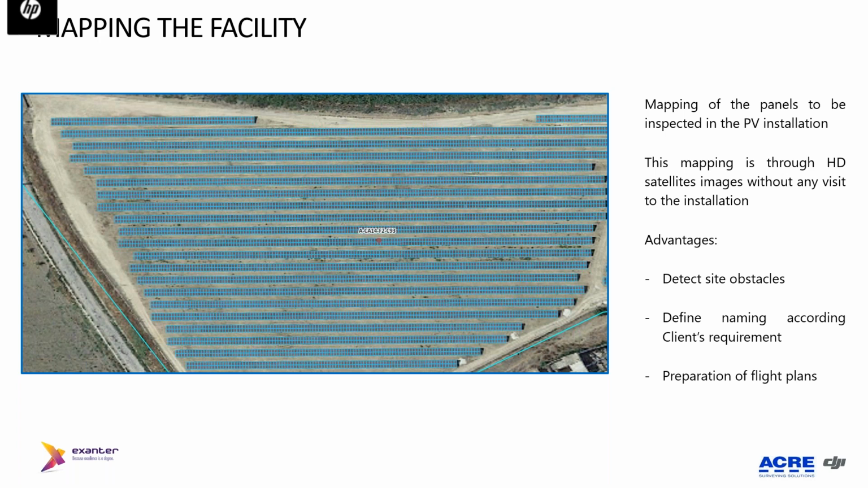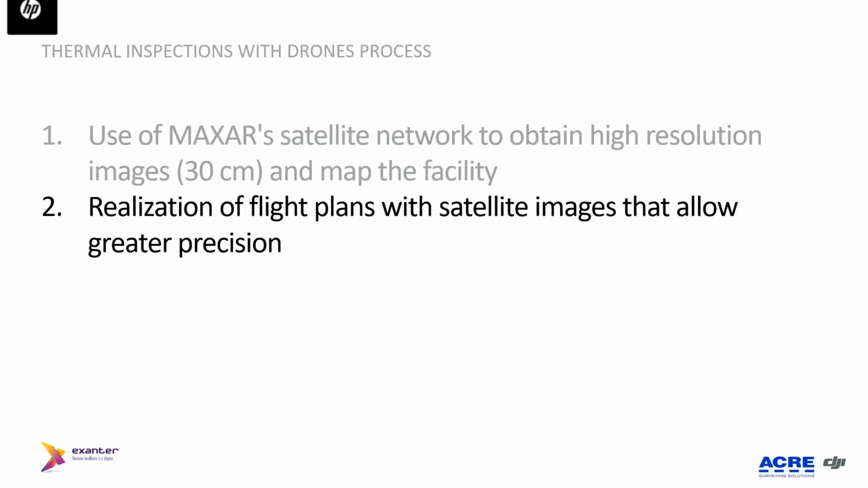So once we have located the plant, we have the orthophoto from satellites, and we have made the inventory of the PV plant with all the panels. We do the flight plans.